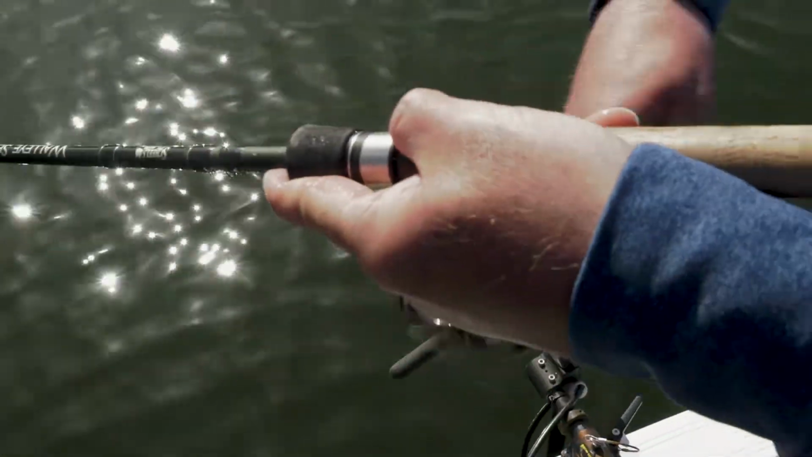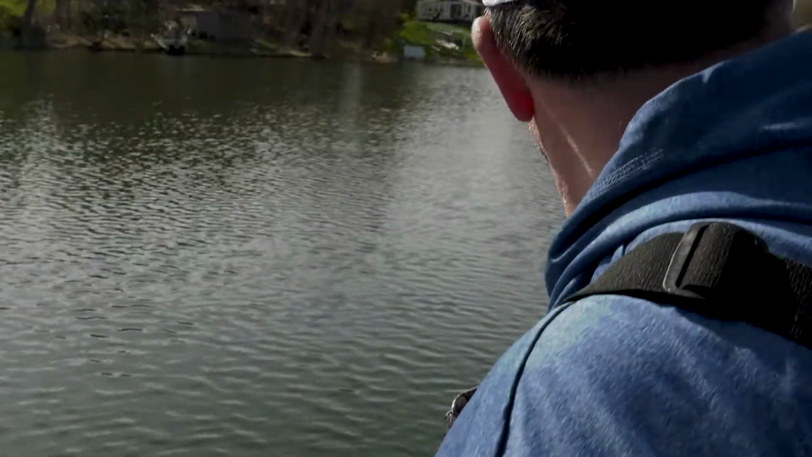There it is. That's a nice one. That water's pretty clear. Oh yeah, big old mouth. Look at that. Good stuff.